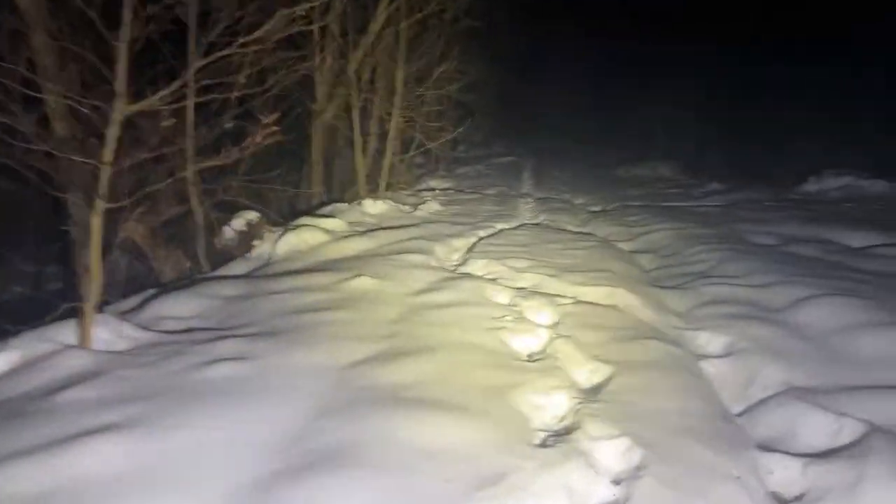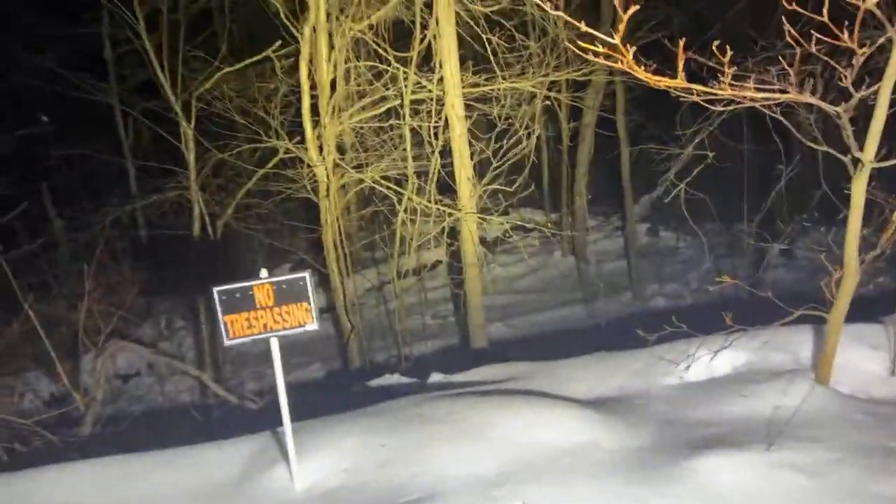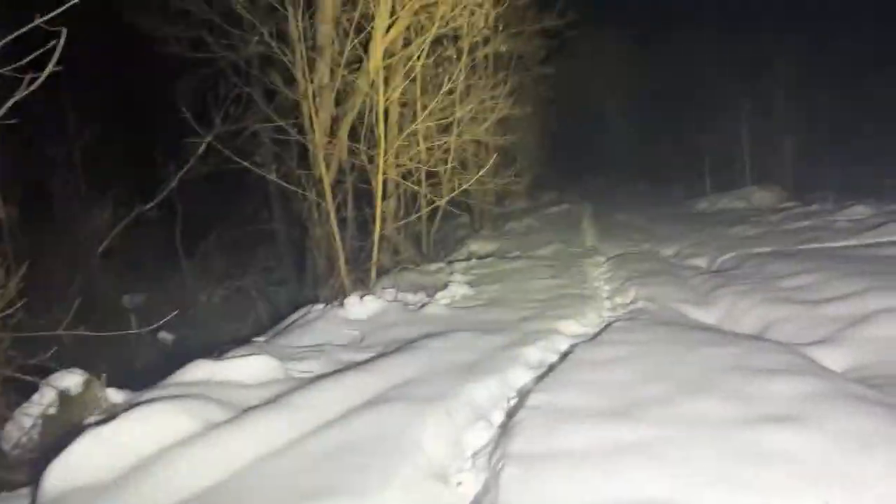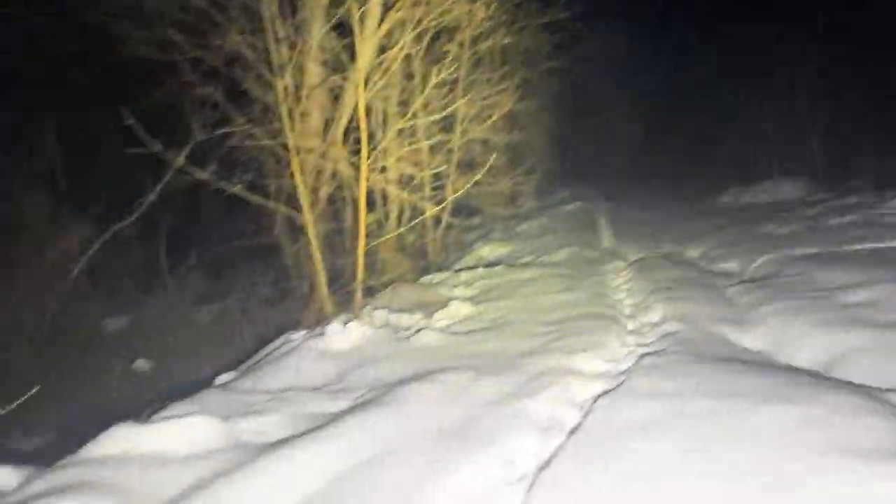Again, I got the thermal video running. I will do my best to have that posted up tomorrow. So if you enjoyed this adventure and was wondering if there was anything out there hidden from our view, check out that thermal video. I actually started the thermal video a couple minutes early, so there's a couple minutes of bonus video in there.